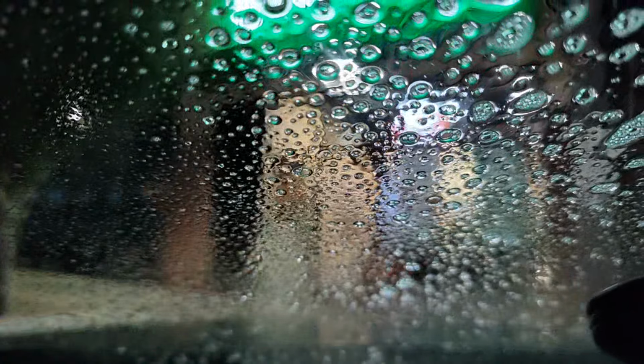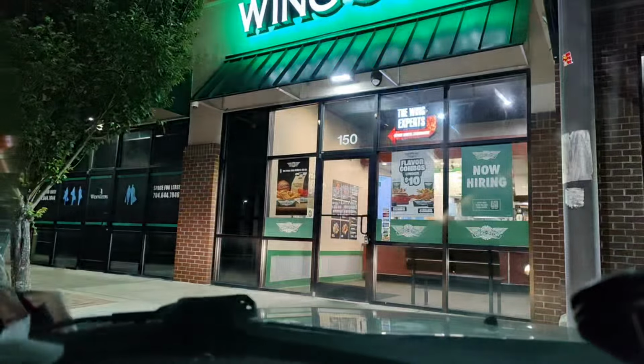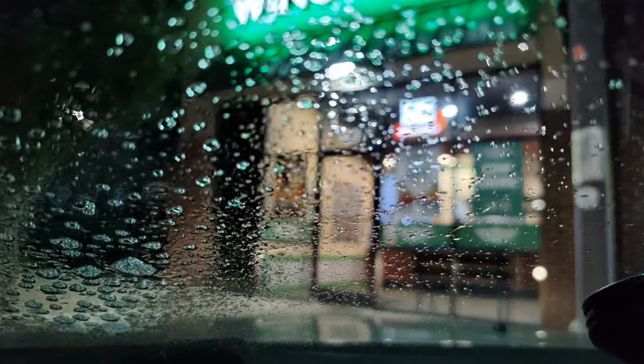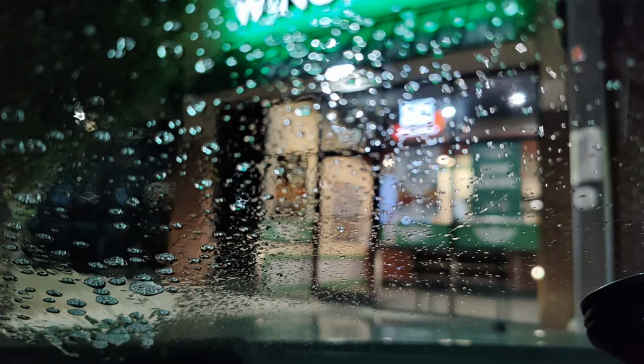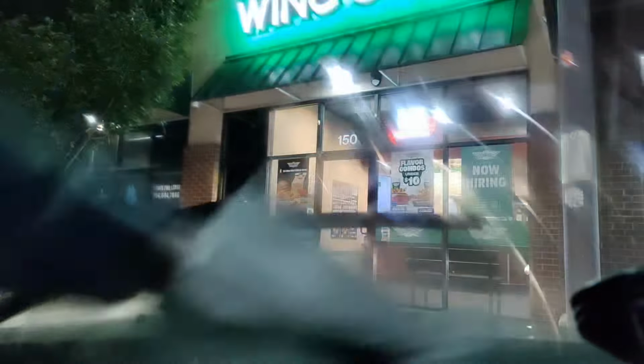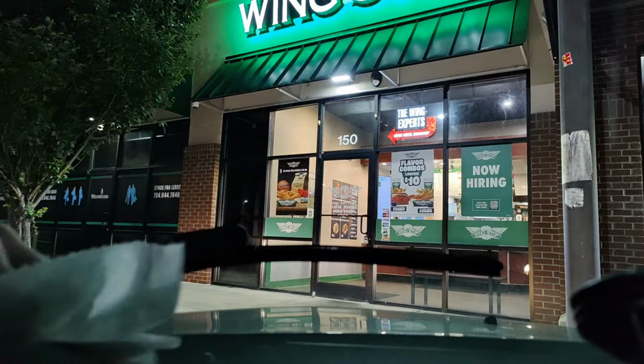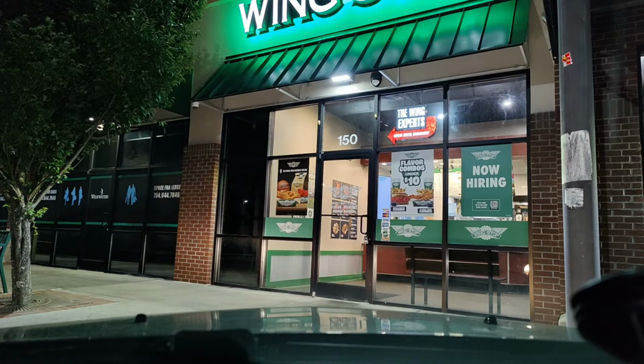But still got the lines on it. Need a new windshield.